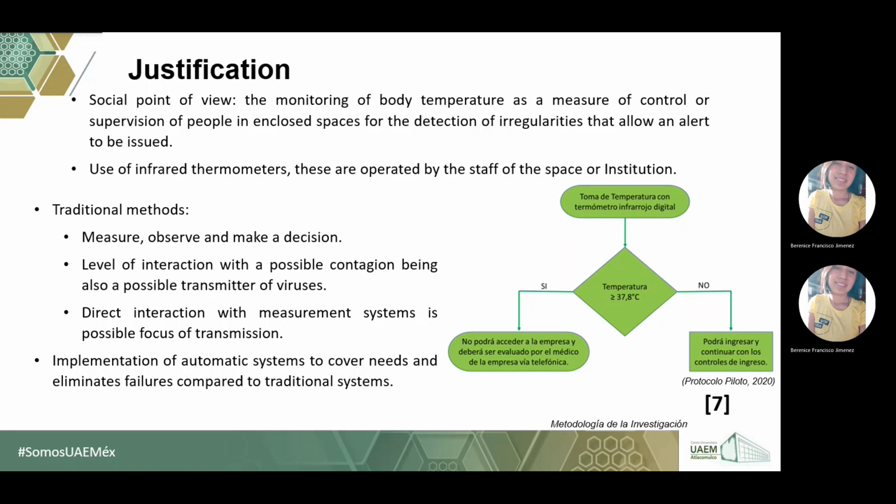This involves interaction with a possible contact, also a possible transmitter of the virus. Direct interaction with the measuring system is a possible focus of transmission. Implementing an automatic system covers these needs and eliminates these features compared with traditional systems.